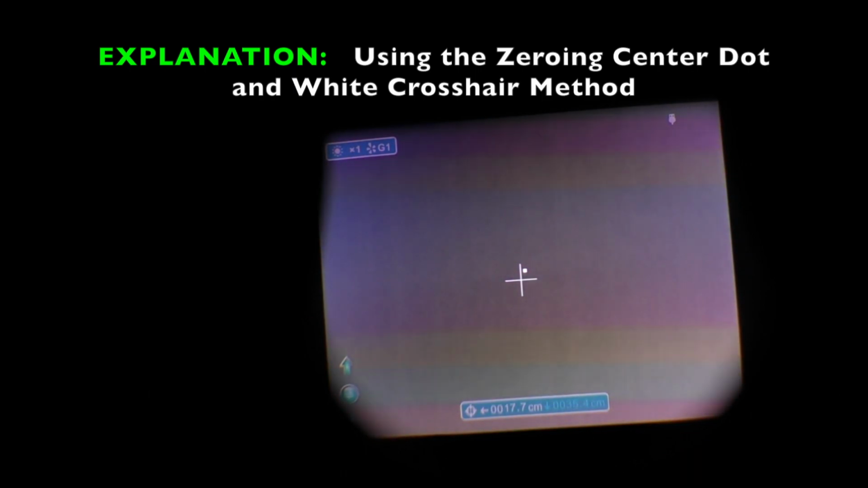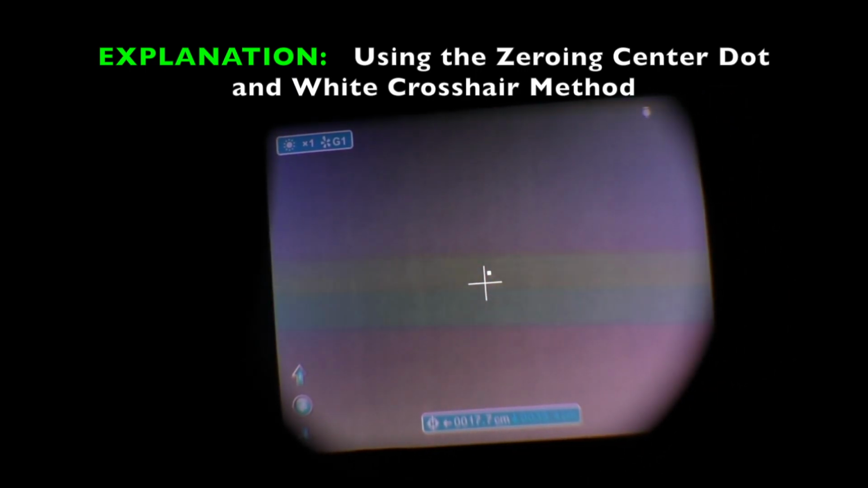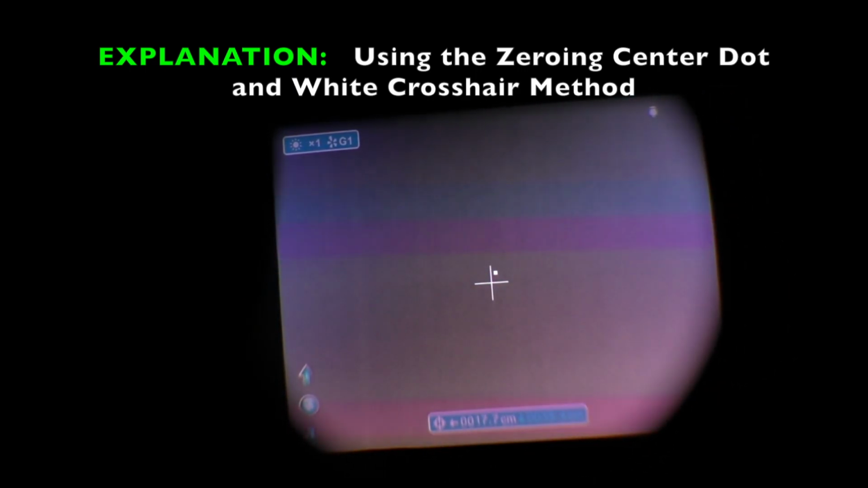So what you'll see me do next is that white center dot did not move when I made those adjustments. The white center dot is your point of aim reference, and you will place that, now that you've made adjustments in the general area of where your impact was using the white crosshair, you'll place the white dot over your original point of aim, and you want that white crosshair to be right over where your point of impact is. And when you're ready to lock that in, you'll press and hold the menu button.